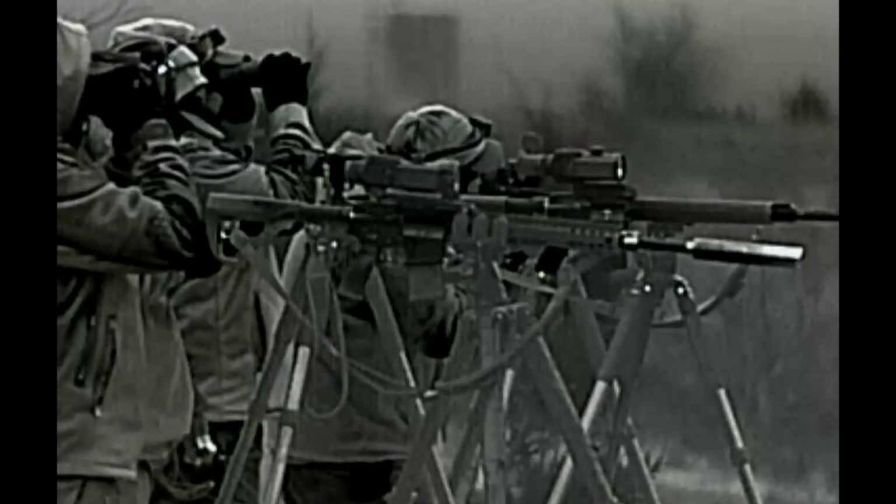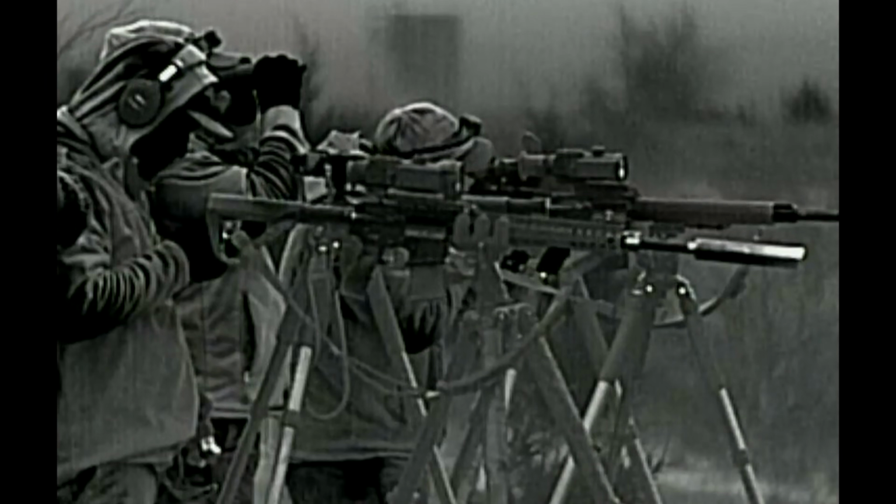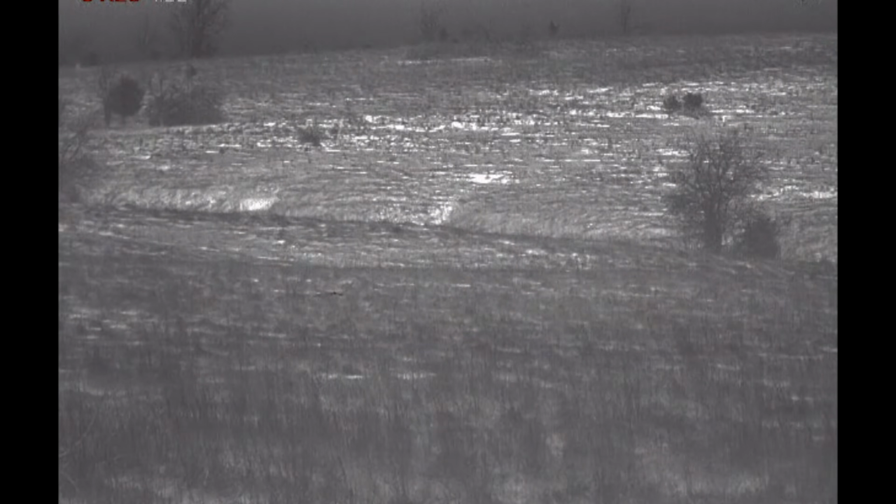Let's get one. I shot the one on the left. Yeah, you and I shot at the same time when he stopped. Yep. Where was the other one at? There's 2 dead ones out there.